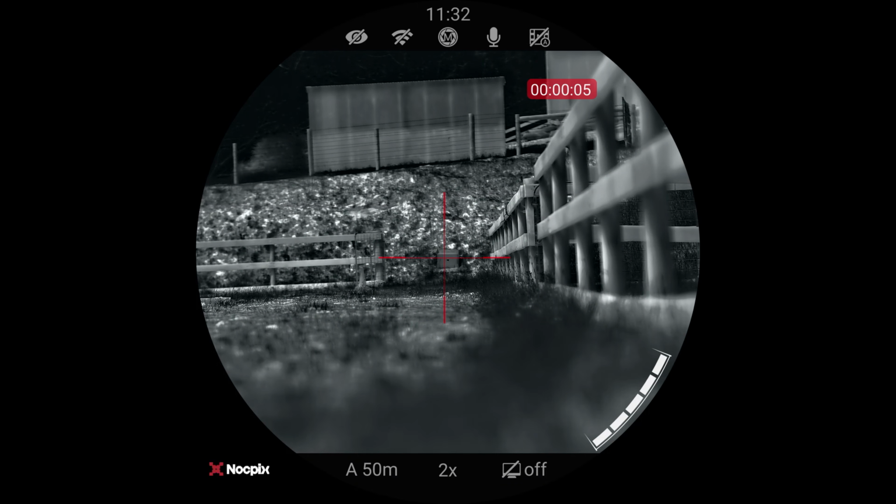Now, what we're going to do today is go over this NocPix Ace. We're running the H60, which is the 1280 version, and holy cow, it is amazing. What we're going to go over today is the menu system in here, and then also how to zero it. A couple of things I just want to address.